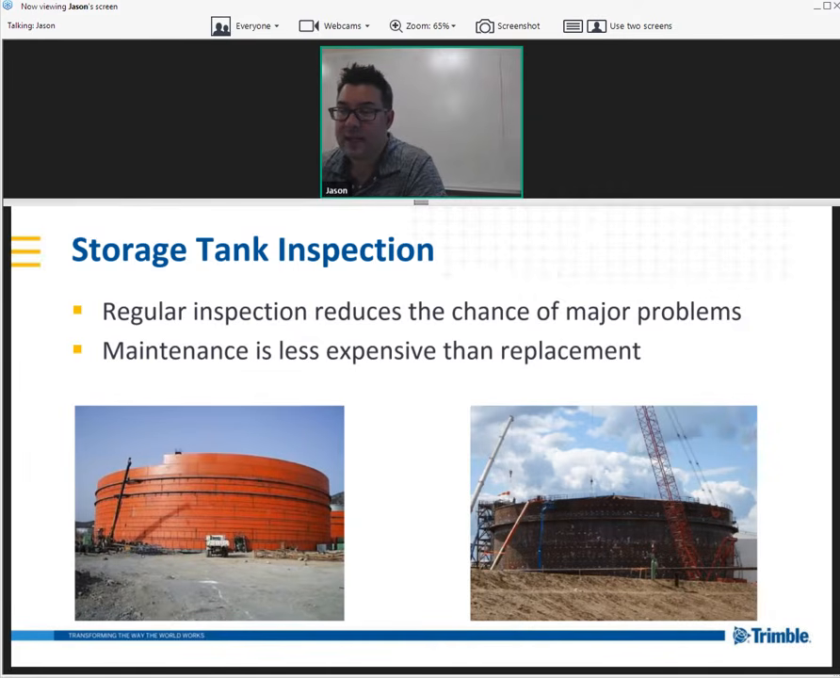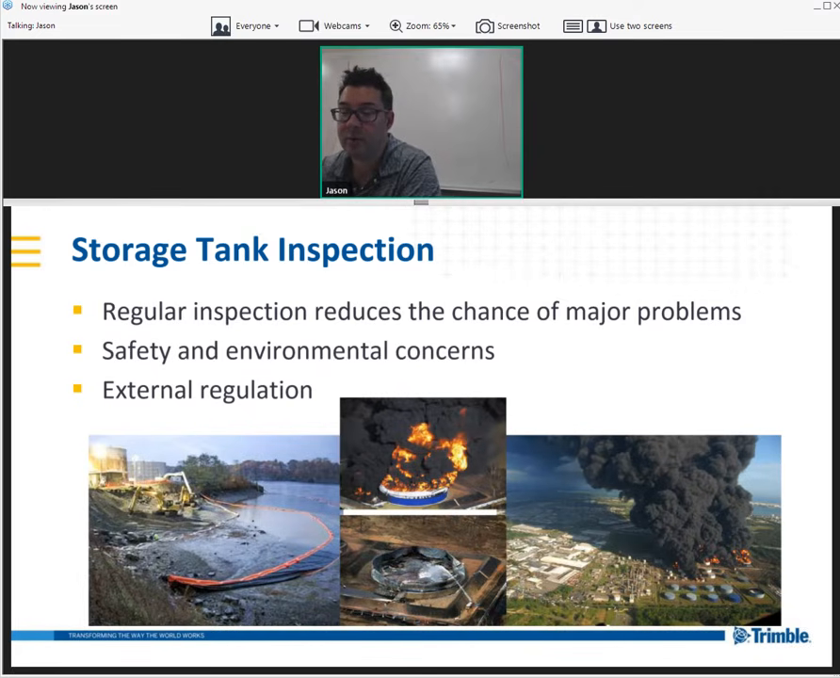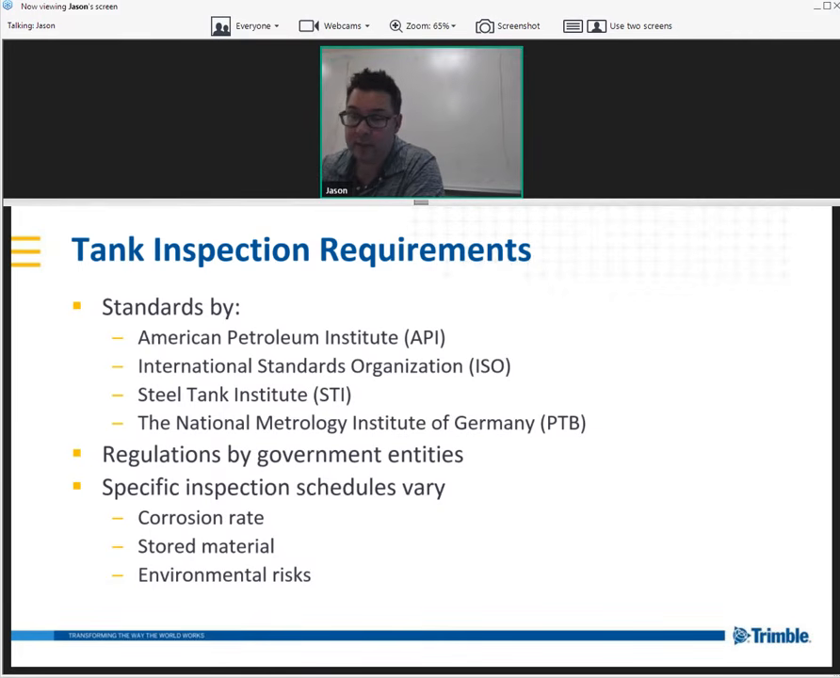So that leads us to storage tank inspection. Regular inspection reduces the chances of major problems. And certainly maintenance is a lot less expensive than replacing a tank and all of the product inside it and all of the ill will from having something like this where you have an environmental disaster. So the tanks, they're inspected regularly.